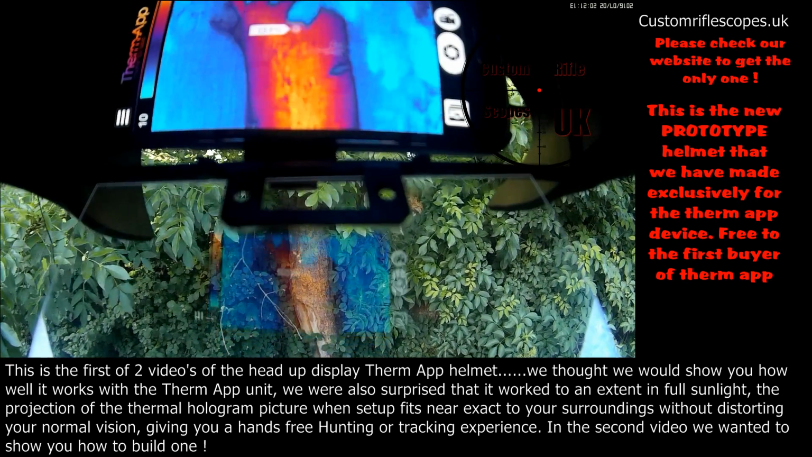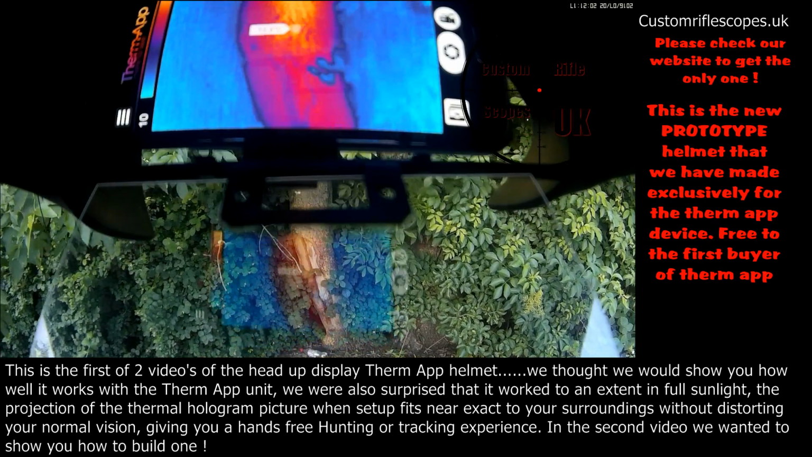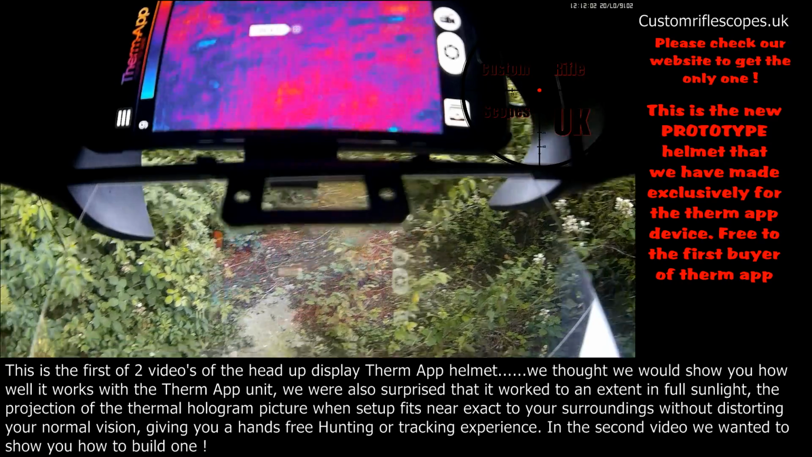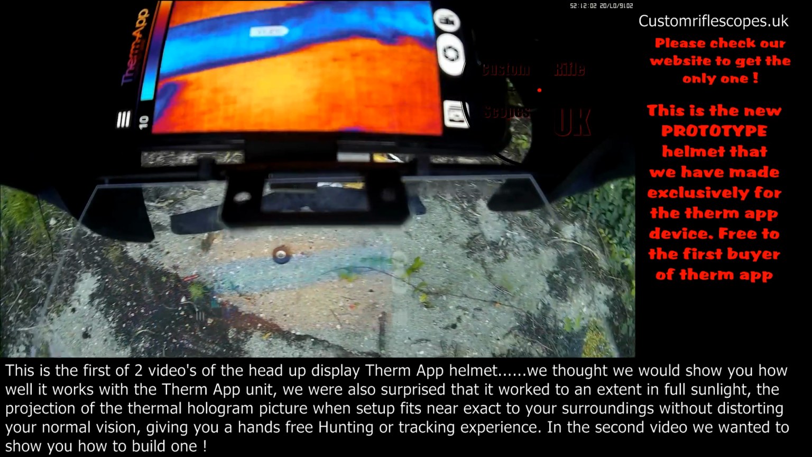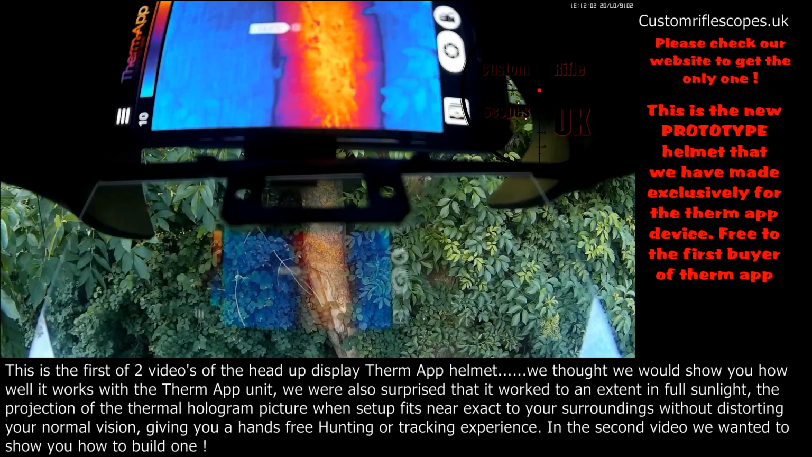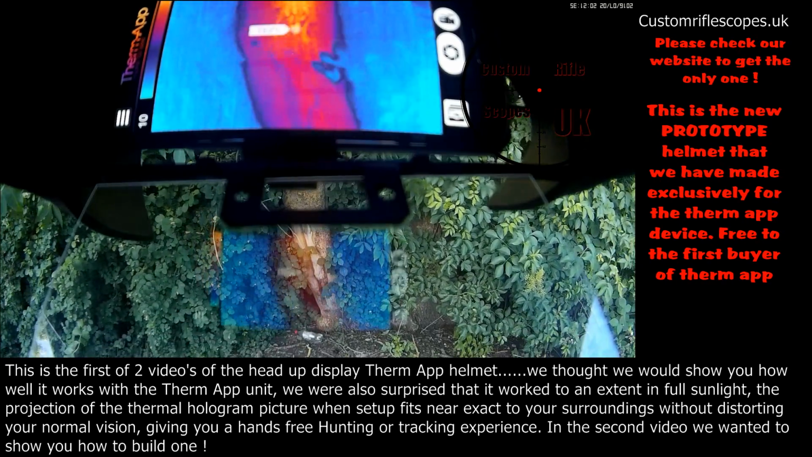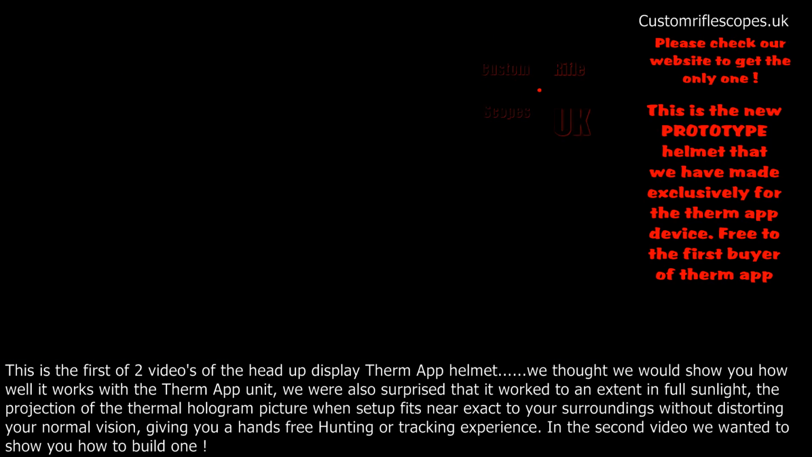The battery's running low on the Mobius, so I'm going to switch off now so I can do some night shooting, hopefully with some rabbits. I've got my gear down here, rifle, so hopefully we'll be able to do that later. I might not take some shots, I might do, depends how I feel, and we'll go from there.